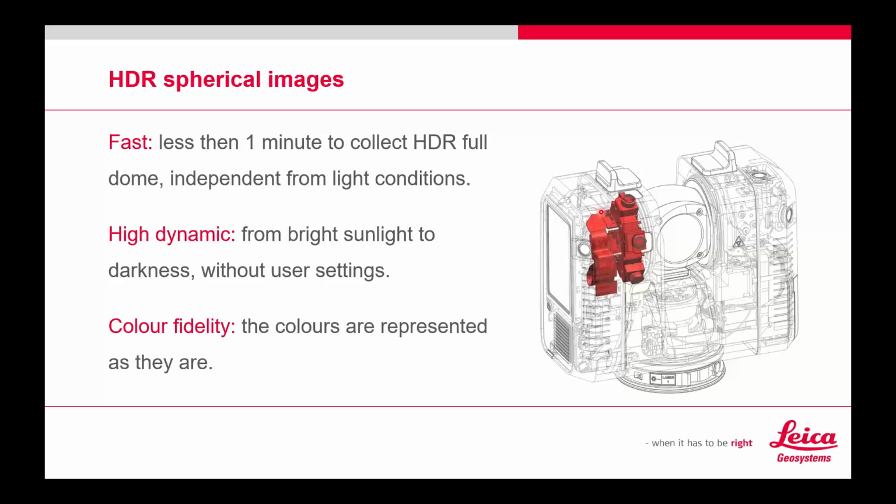This is HDR imagery, so it can handle varying light conditions. It can still process a photograph or an image that is decipherable, even in very high dynamic range, bright sunlight, or darkness. There are no user settings attached to that. It's automatic. It detects the light conditions and adjusts automatically, and the colors are represented as they are. When it takes that spherical image, it takes the color it received and applies it to your point cloud, so you're getting the colors as they are represented in the real world.